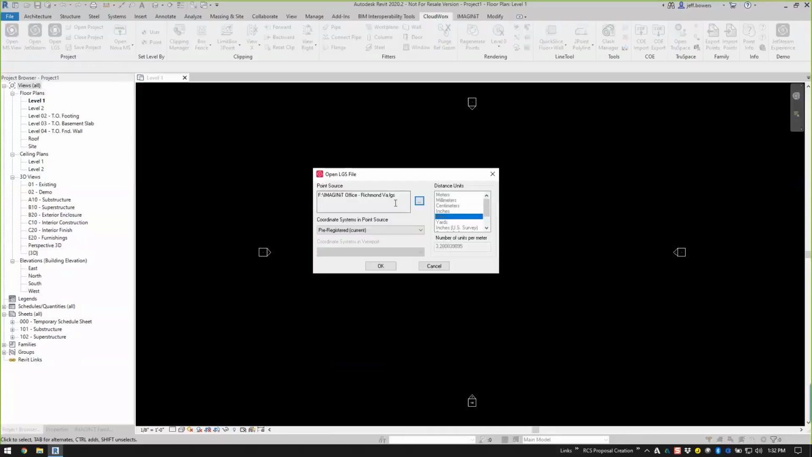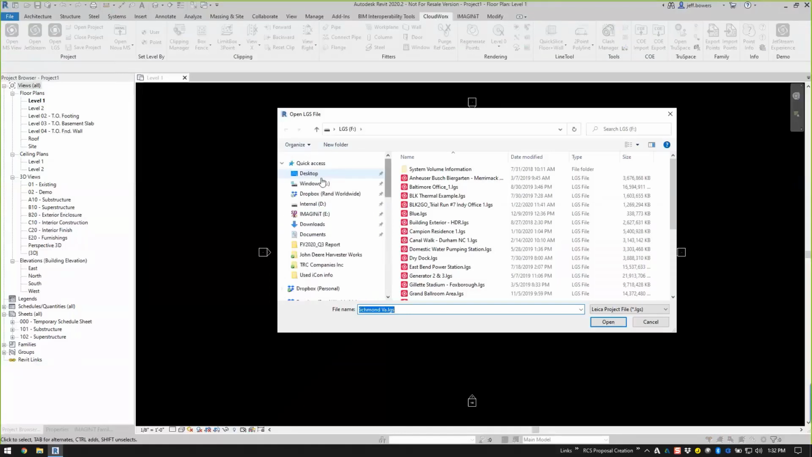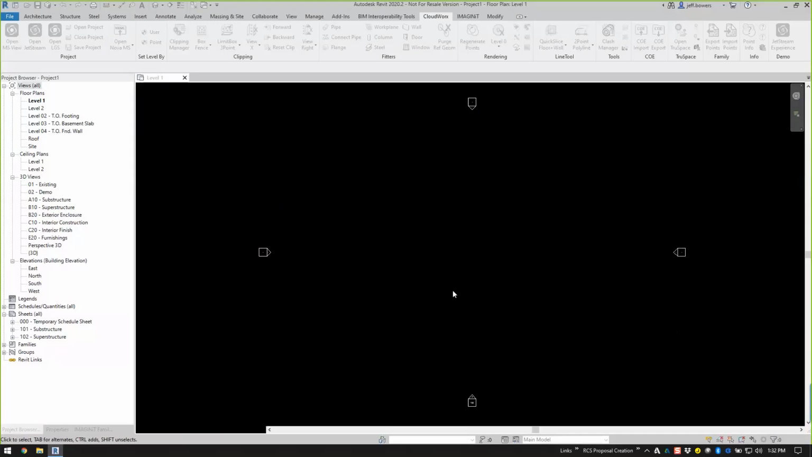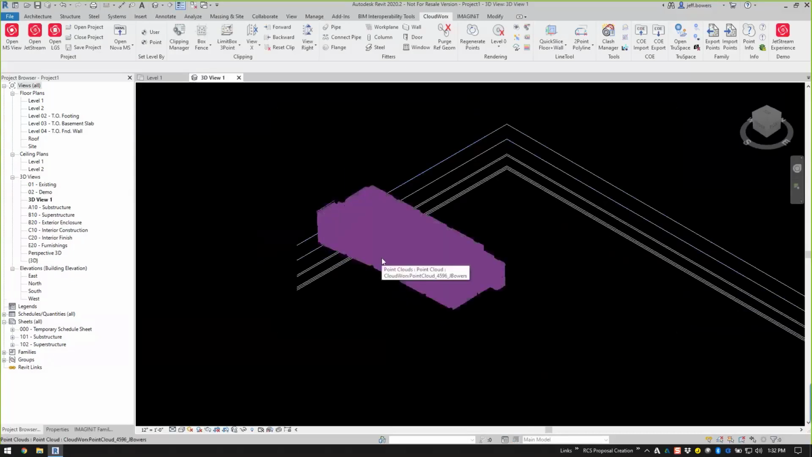I am going to grab that exact same point cloud. All right, and we'll just say, yep, we'll put it there and hit OK. So there it is, it comes in. I'm ready to go. First thing I'm going to do, just like we did in AutoCAD. But I do want to add a little note here.